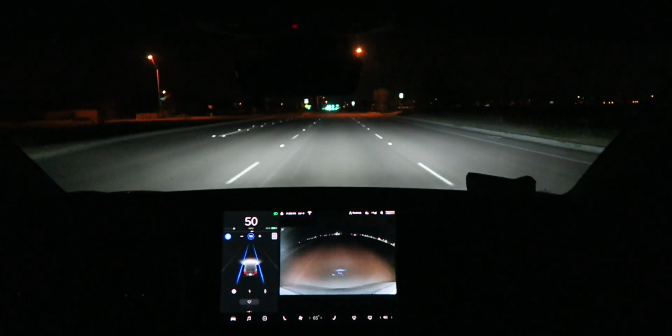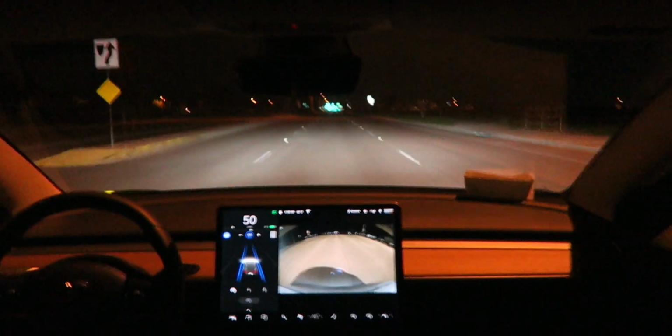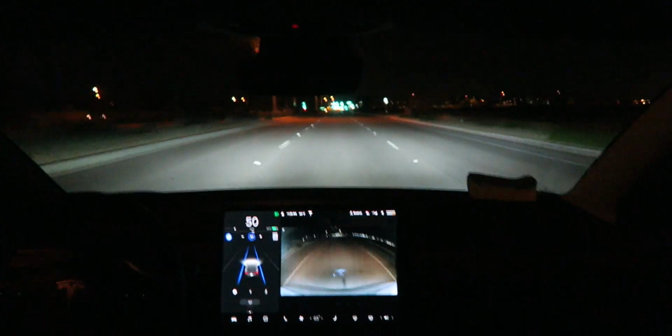Looks like we just got a long road here. Is anything gonna happen? Do we have any construction coming up or anything? Right now we're just driving smooth. Just cruising down the street in my Tessie going 50.